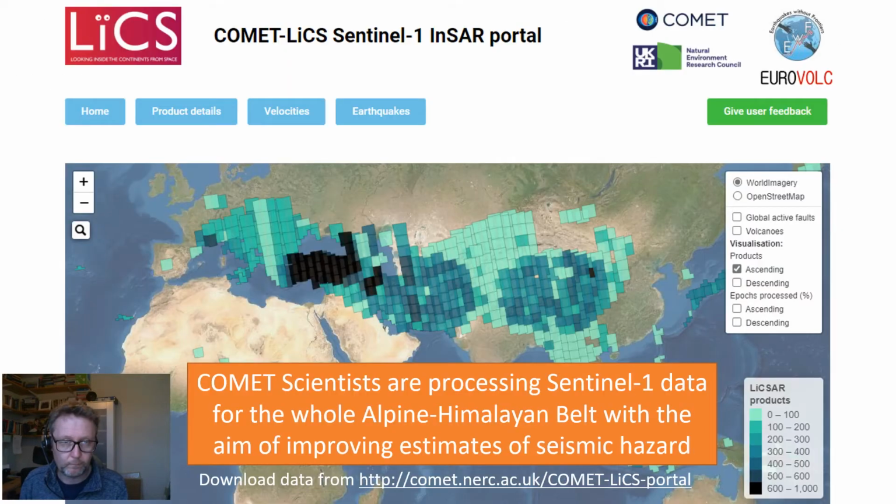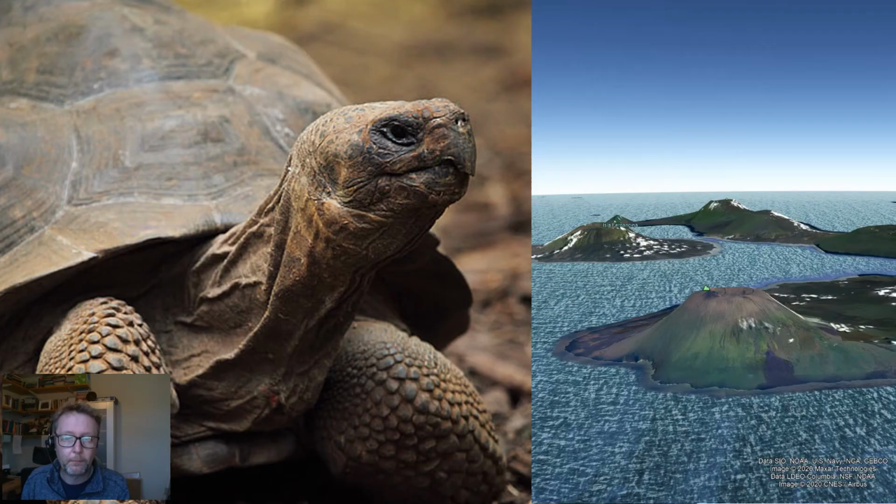and you can see the correlation between the two data sets. And within the COMET group in Leeds, we're mass processing data from Sentinel-1 over the entire Alpine Himalayan belt with the aim of improving estimates of seismic hazard, particularly in areas where they don't have many instruments on the ground. You can get all that data as well from our online interactive portal.